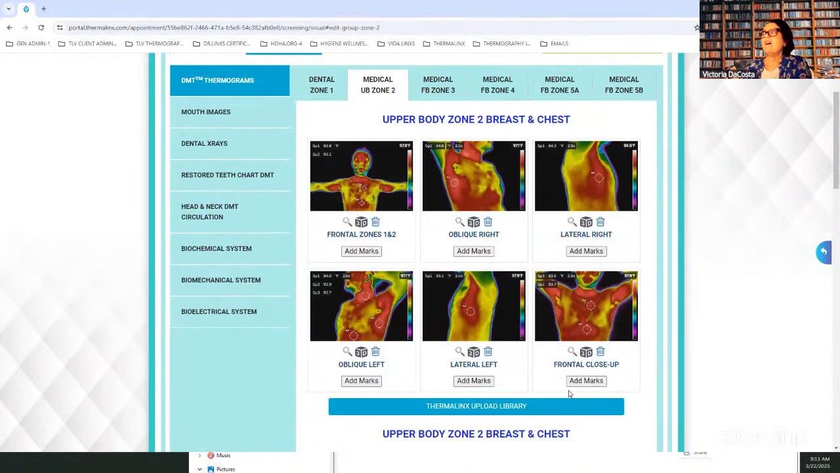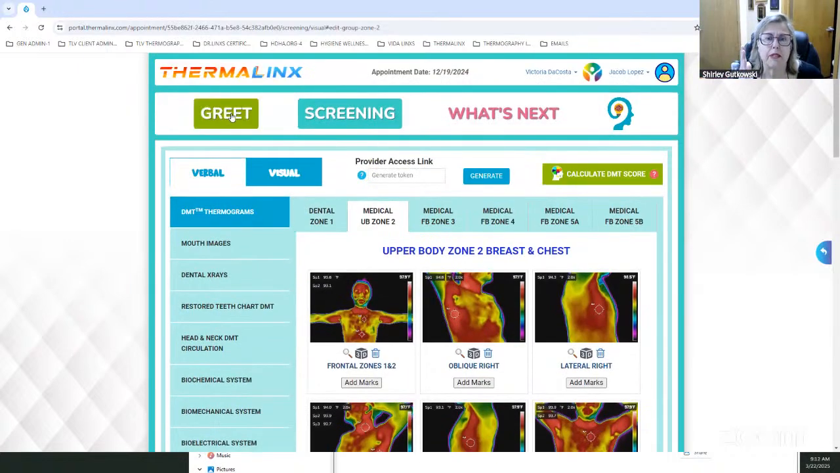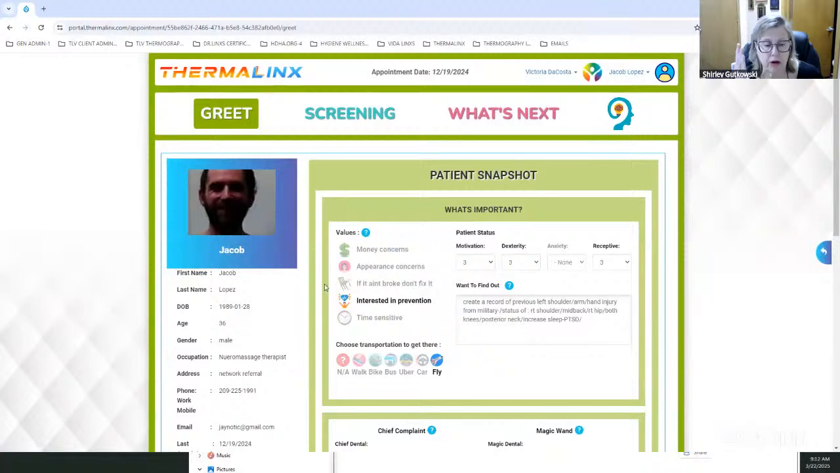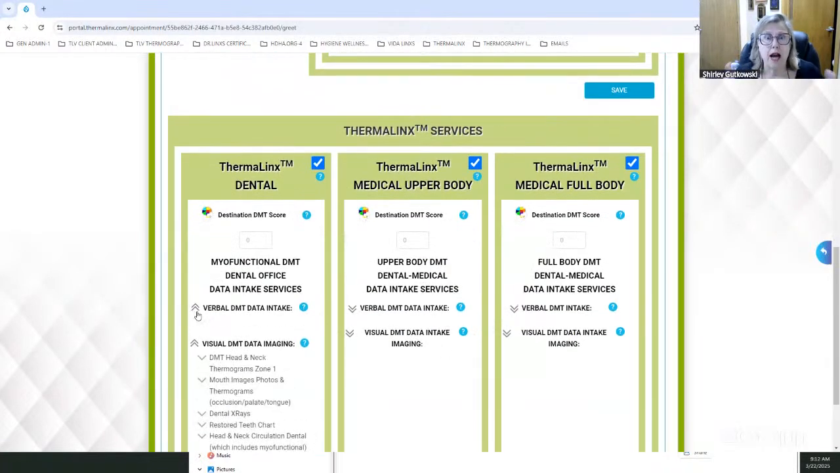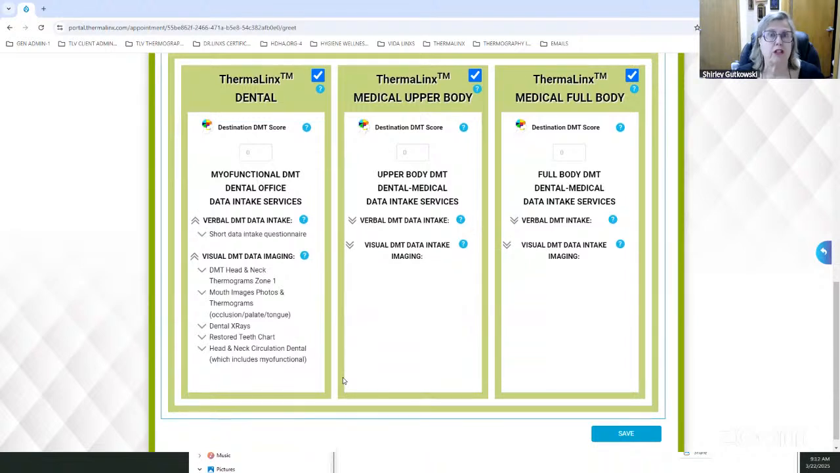That doesn't take long. Okay, let's go back a little bit to the dental because I'm either not asking it right or I'm not hearing your answer right. So now you charge $500 for 2 hours: 1 hour of images and 1 hour of myofunctional dental data taken in the office. Then what happens? You have to have a treatment plan based off of the data.